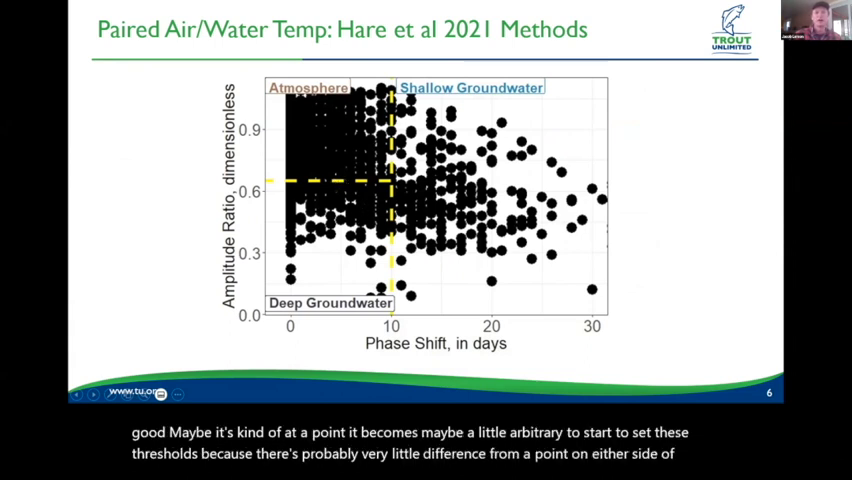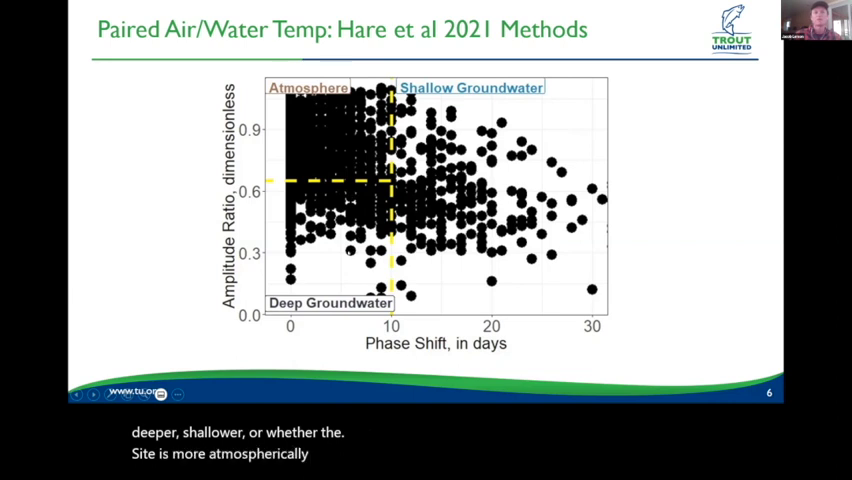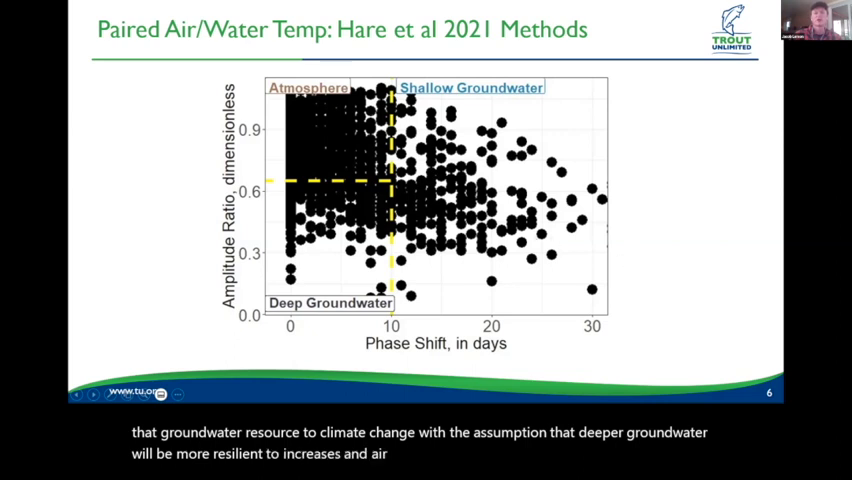But generally, it helps you categorize these sites as to whether groundwater is deeper, shallower, or whether the site is more atmospherically driven. And this is, again, trying to get at the groundwater influence, but also the resiliency of that groundwater resource to climate change, with the assumption that deeper groundwater will be more resilient to increases in air temperature than shallow groundwater.